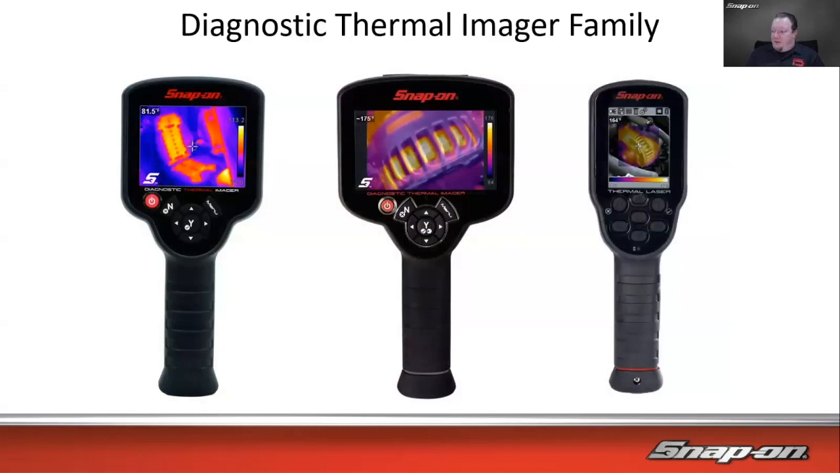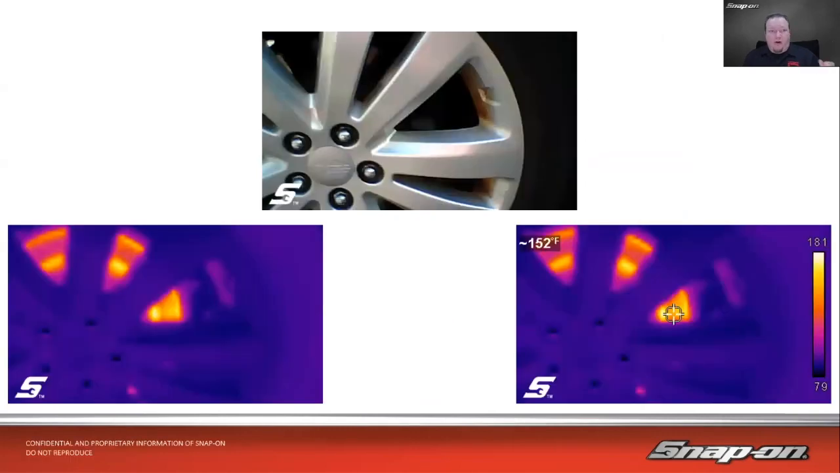So for Snap-on's involvement anyways, we have the original diagnostic thermal imager. We have the diagnostic thermal imager Elite, which we're going to talk through a few of the functions on here in a minute. And then we also have the diagnostic thermal laser, which is kind of half thermal and half laser gun. Laser gun, same type of thing, right? And then also it will save, at least the Elite will. The Elite will save 3 different images to the tool and also uploads those 3 images to the cloud.